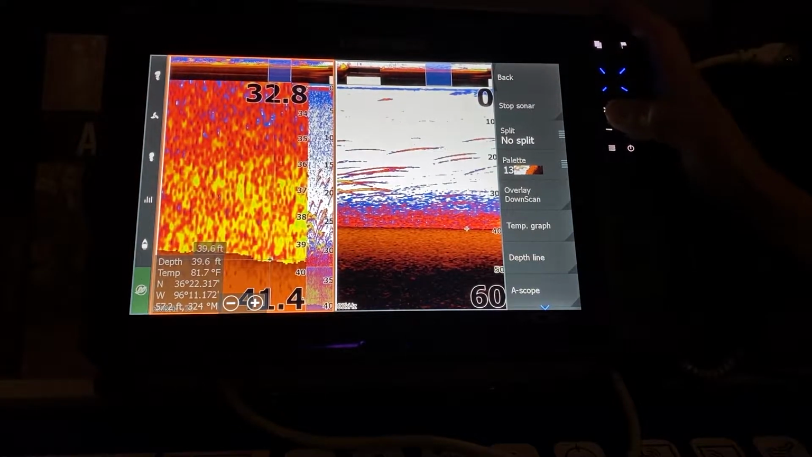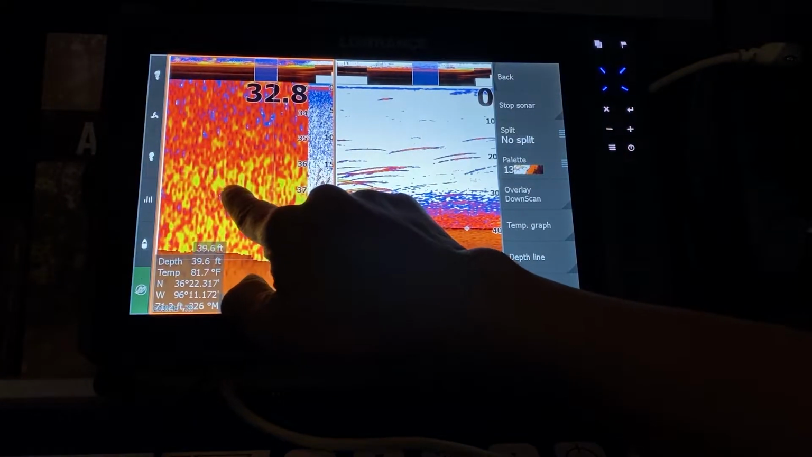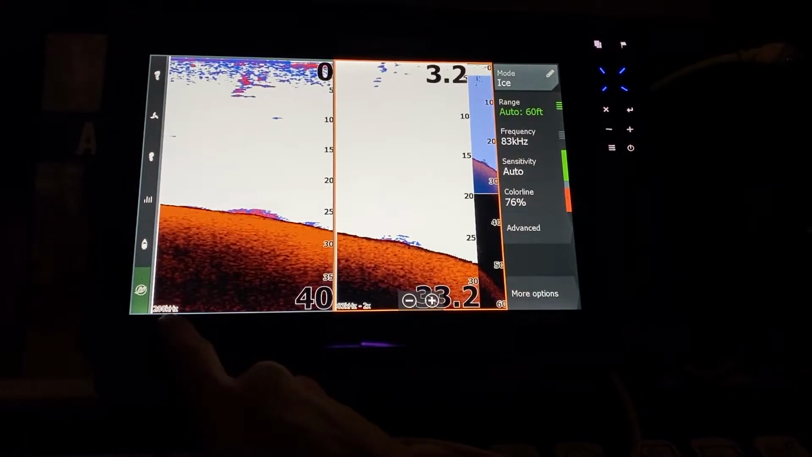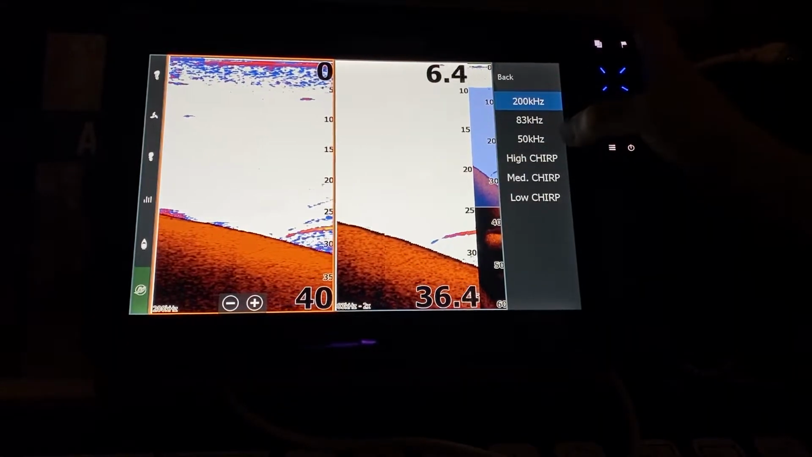Now, let's understand the system. Right now, we're going to zoom out on the left screen. So we back, zoom out, zoom out. So we have the same view. Now, 200 kilohertz in Lowrance talk means 19-degree cone. I want a tighter cone. I go to high chirp.